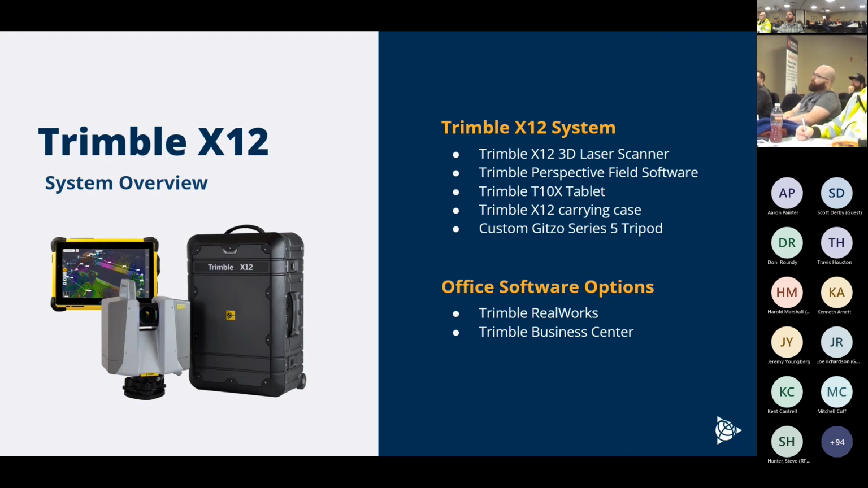Okay, here we're showing it with the Trimble T10X tablet, which is a fairly powerful tablet that you can use out in the field. You've got the carry case and then the Gitzo. So that's not everything that comes in the kit, but those are the main items. And then, of course, on the software side of things, right, we can either process that data through Trimble RealWorks, which is our dedicated point cloud software, or Trimble Business Center with the corresponding scanning module with it.